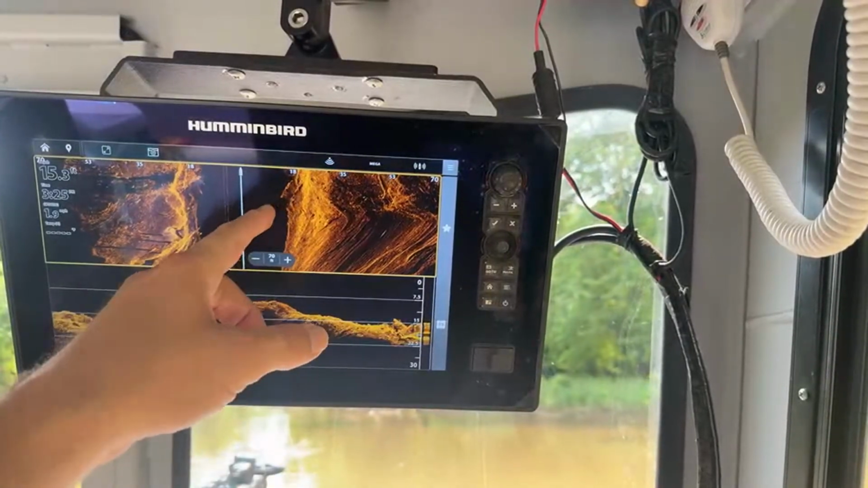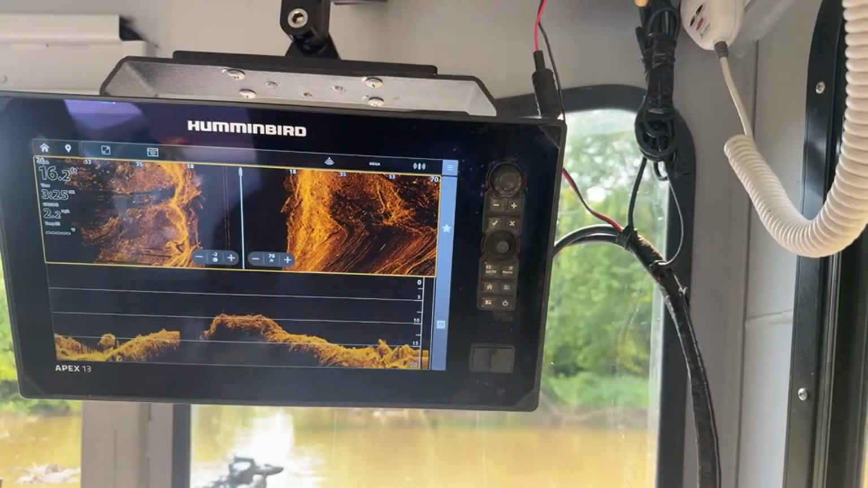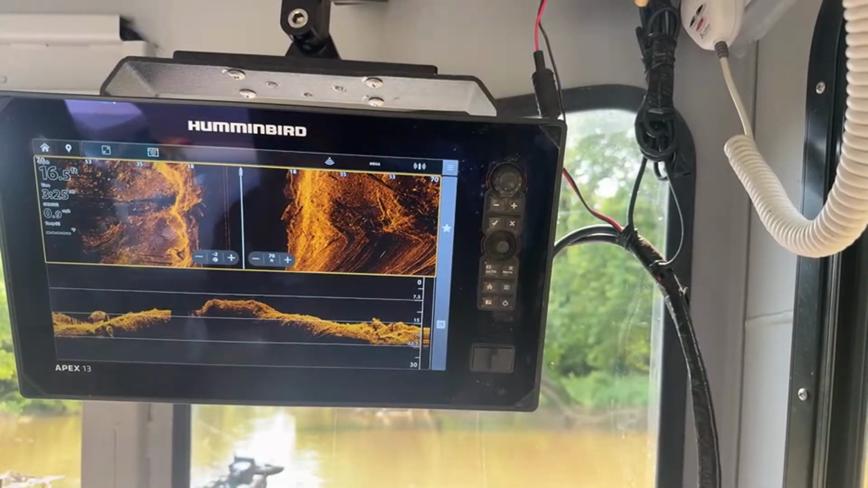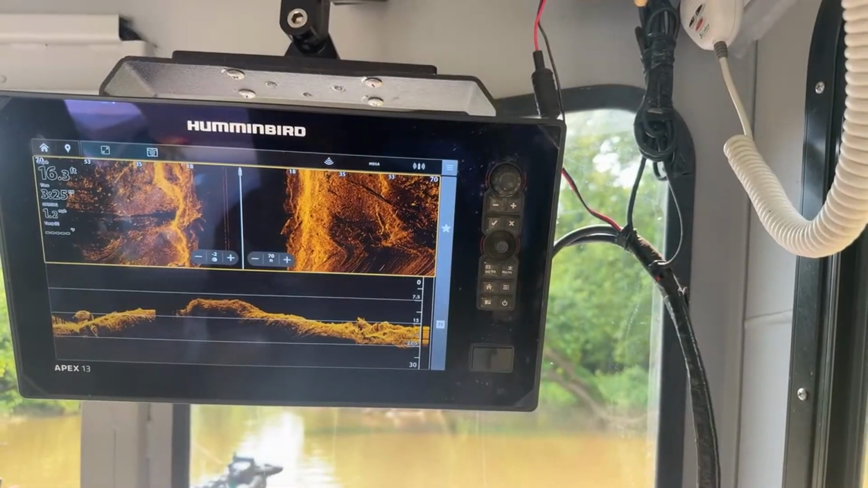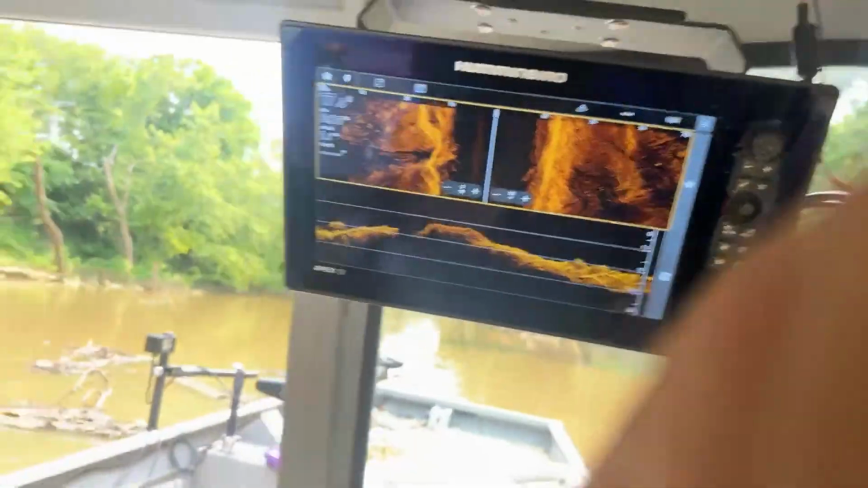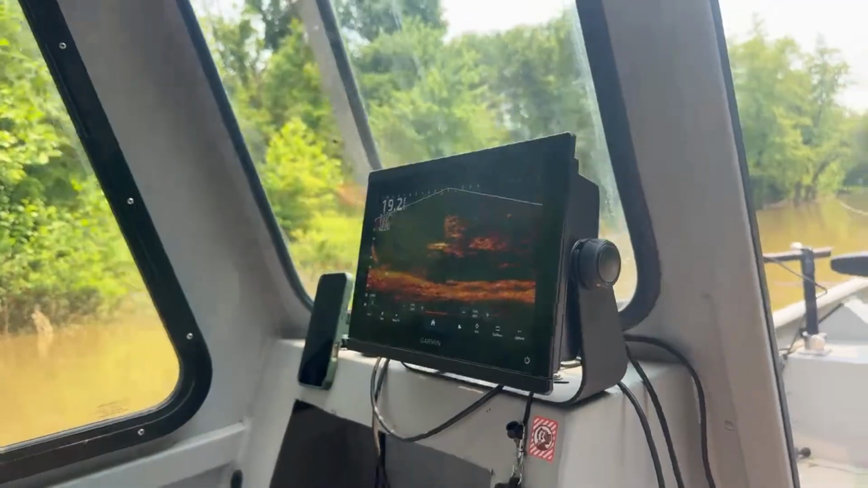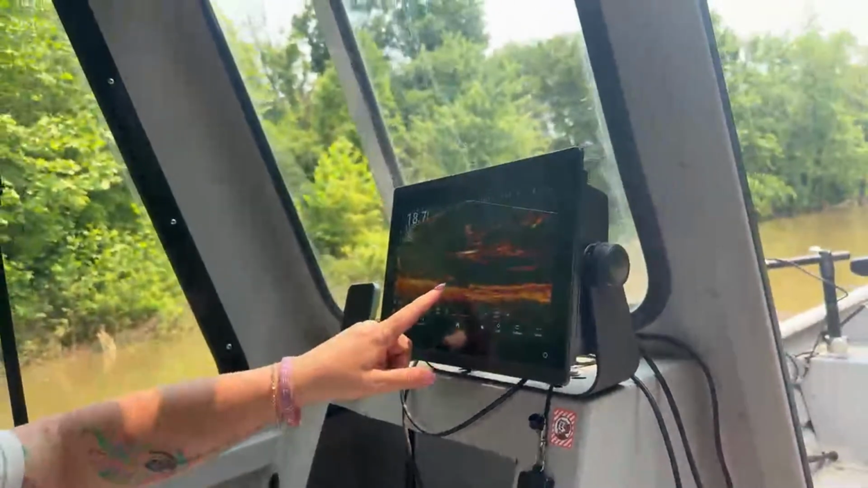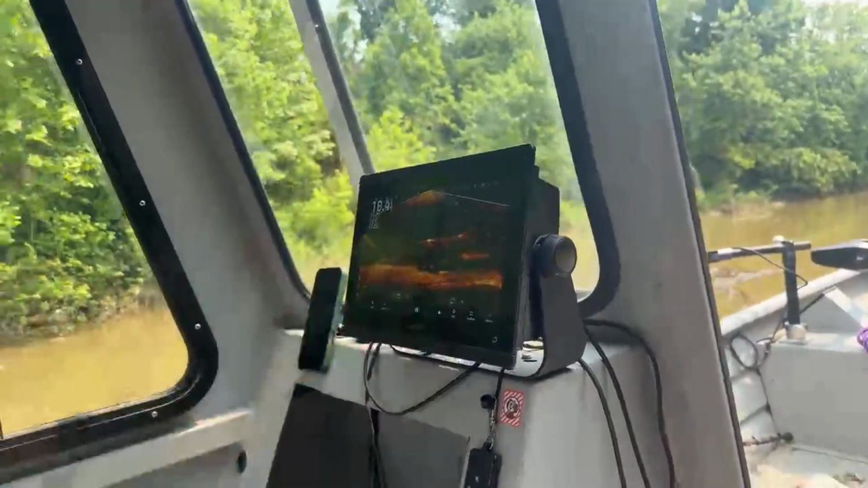Big old logs, crisscrossed. It's like a log jam. That tree's gonna hit us. Look at that. Yeah, that's all of this right here. And then this one coming up is all of this.